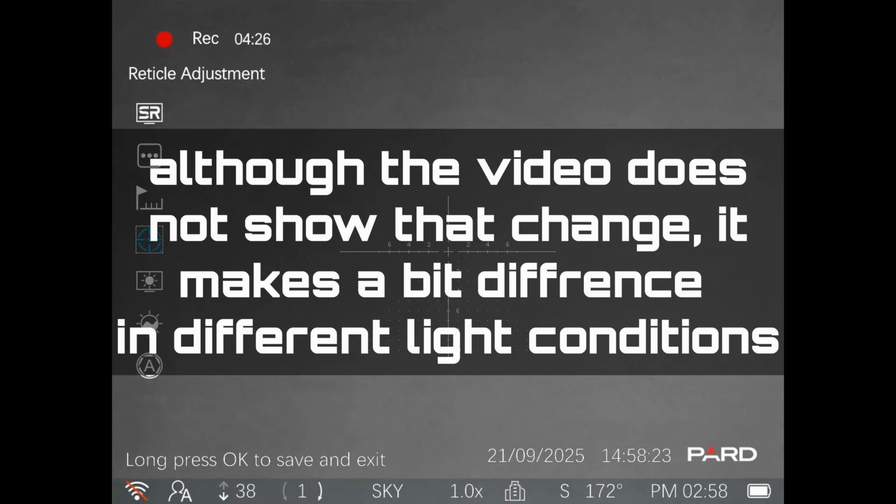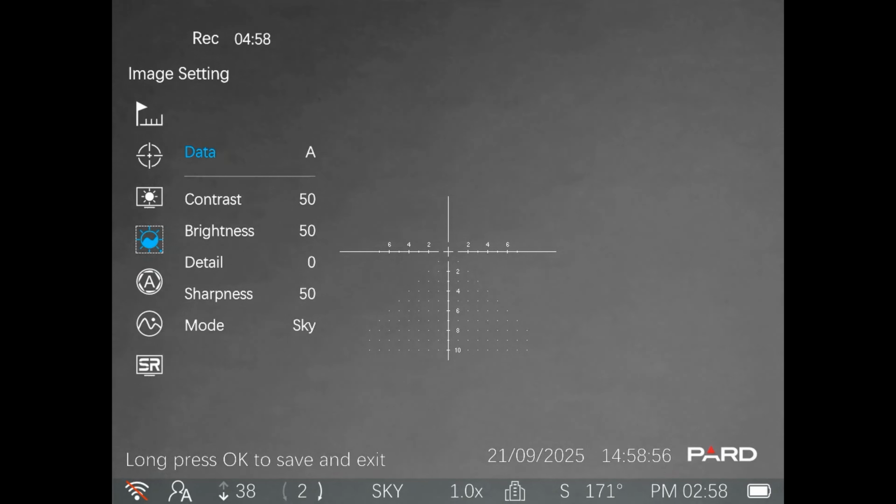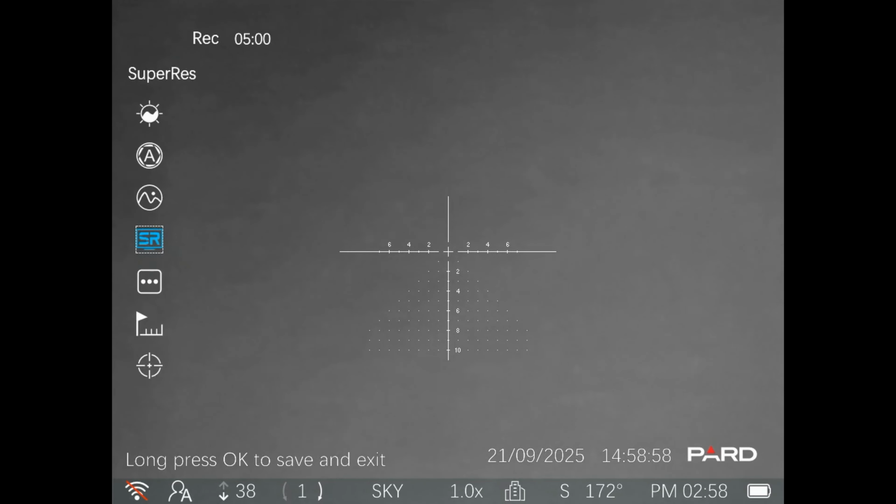Brightness of the display, you're going to need to use this one a fair bit. Obviously, if you are out doing pest control in the dark, you're going to want to drop the brightness right down. So we'll go down to 0 and it gets fairly dim. I'm assuming that this is coming through on the video. And when you're out during the day, zeroing the optic or at the range, 5 and 6 are going to become quite important. So now we're going to flick over to the other menus and go through here.